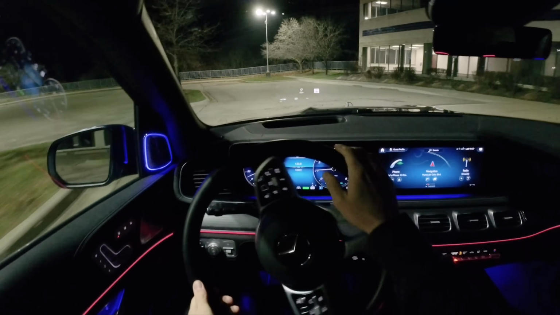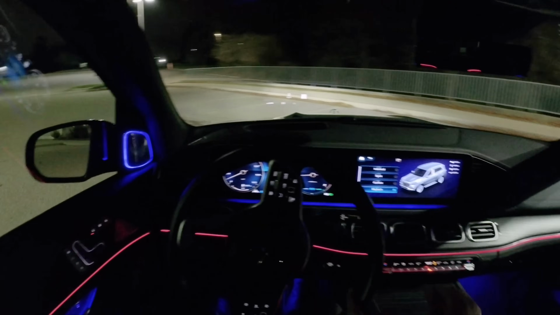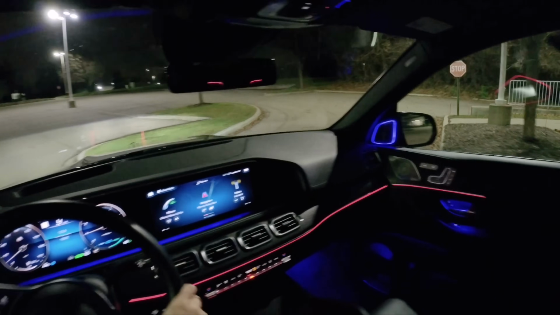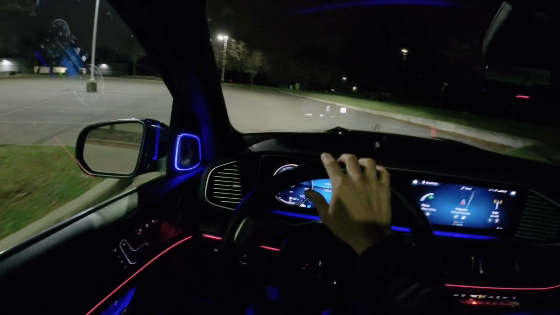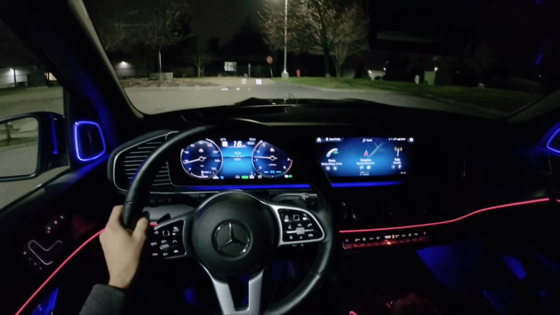We have a number of different drive modes in this GLS 600, from comfort to individual and sport to a specific Maybach mode, which makes driving and riding in the rear seat more comfortable for passengers. It reduces the severity of gear changes and just makes this a much more comfortable experience to ride in the back seat.